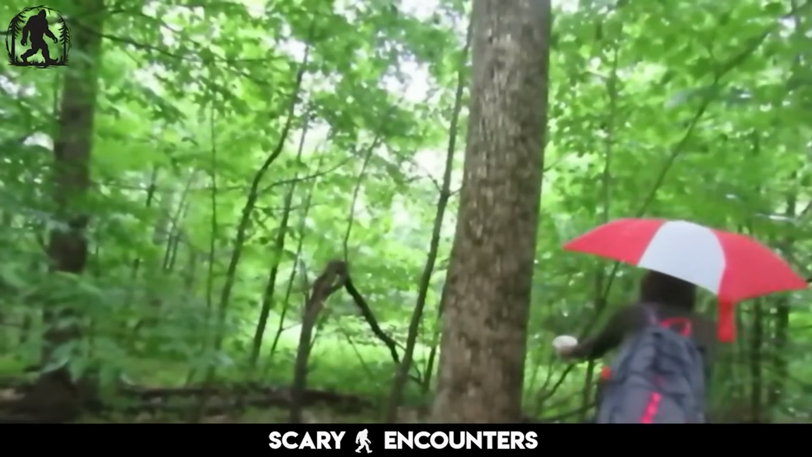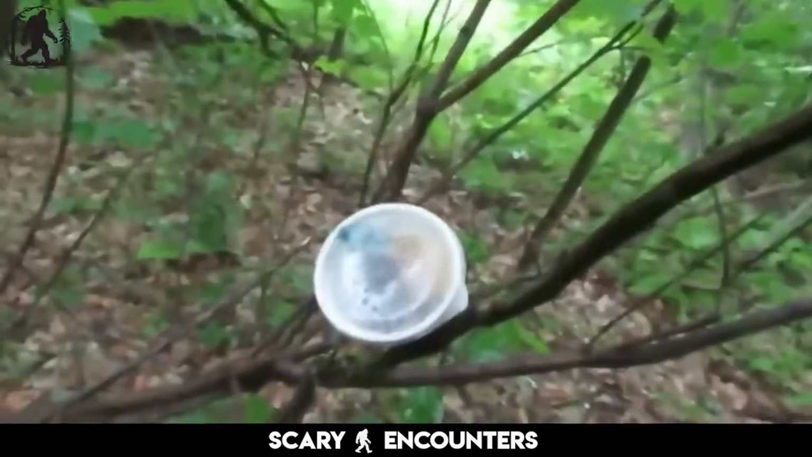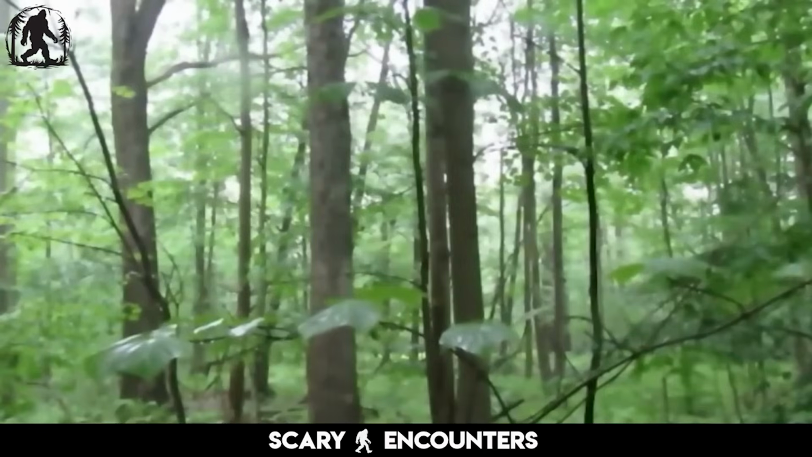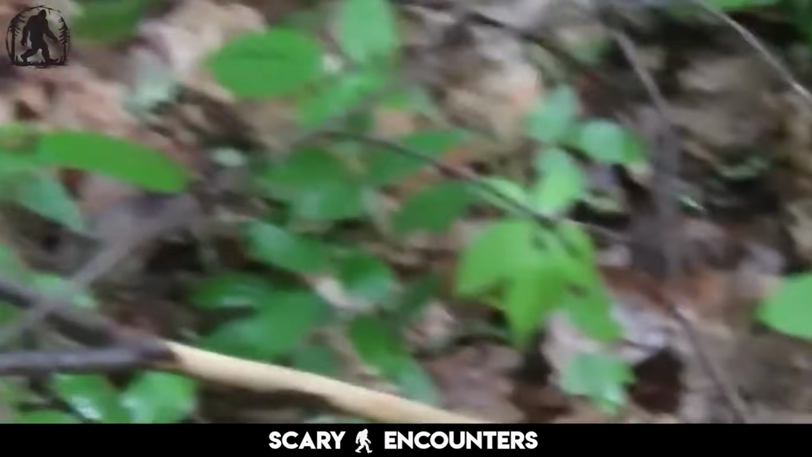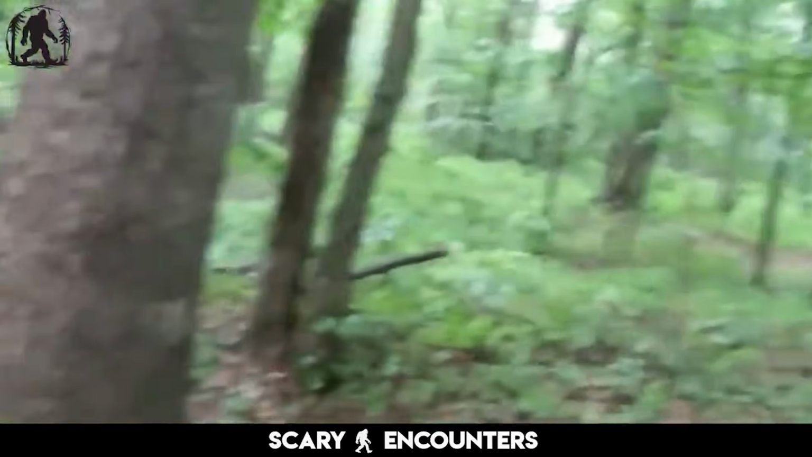They leave small gifts, hoping to establish trust. A few pieces of fruit, nuts, and a mix of snacks placed carefully on a log. This isn't the first time they've done this, and the results are always unpredictable. Sometimes the offerings disappear without a trace. Other times they're moved or rearranged, almost as if something has taken them but left a subtle message behind.